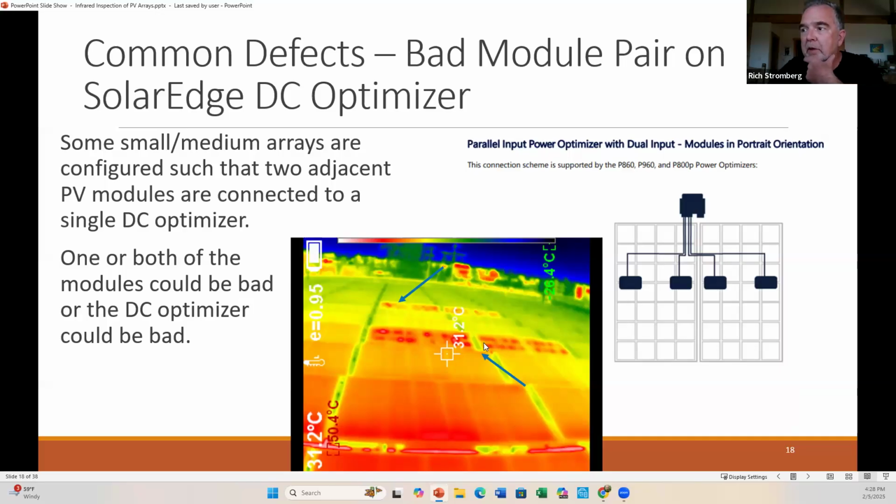So something that's happened is either one or both of the modules are short circuited, or there's a short circuit. In this case, it was two modules connected to a single DC optimizer on a SolarEdge system. So my first guess would be test it with a different DC optimizer and see if the problem goes away. It could still be the modules, but it also could be the DC optimizer.